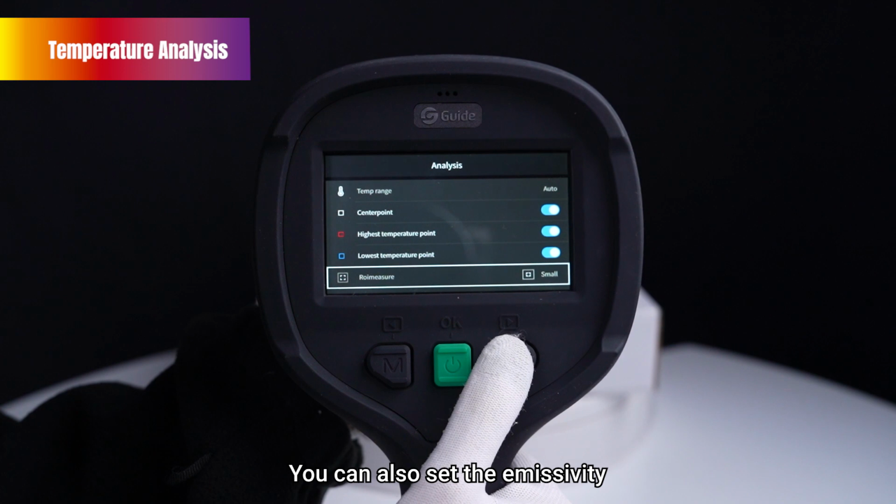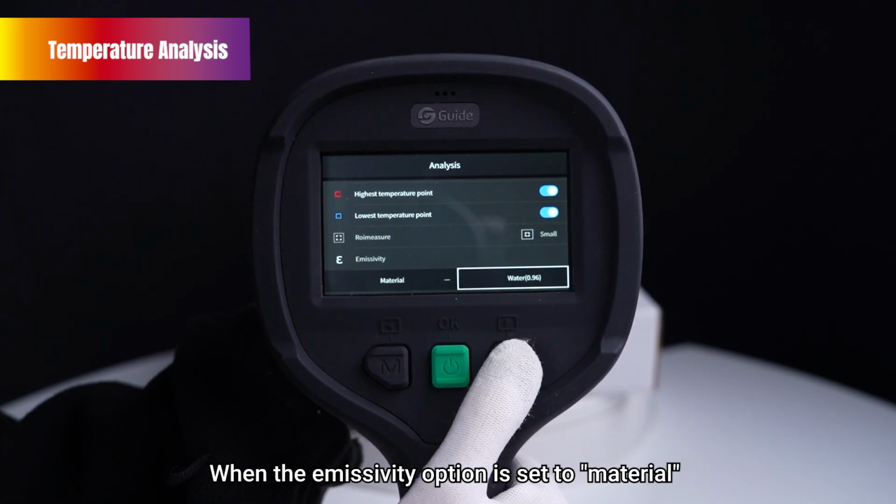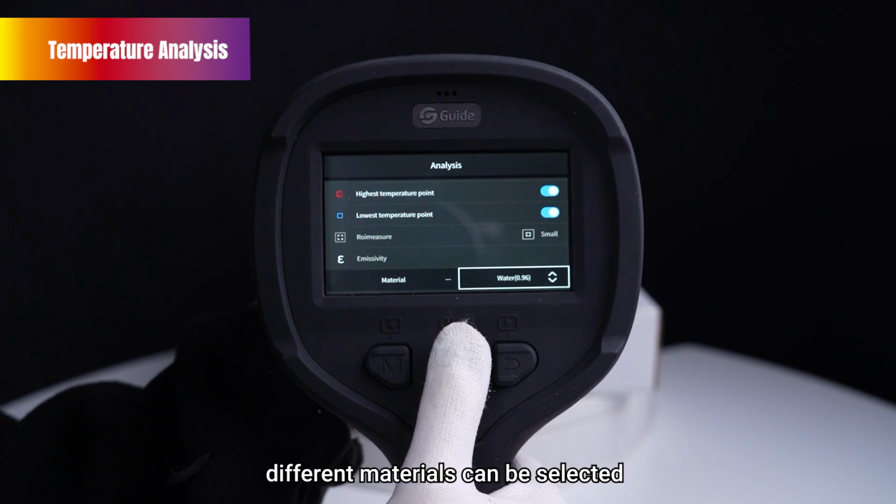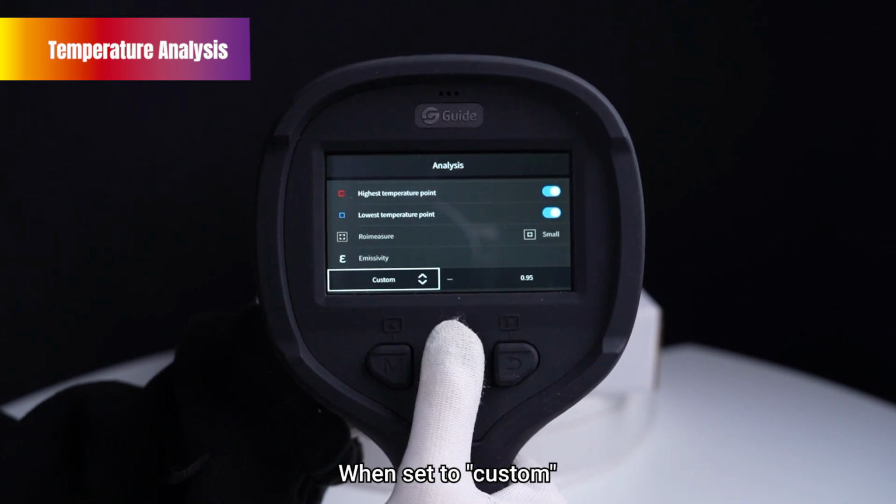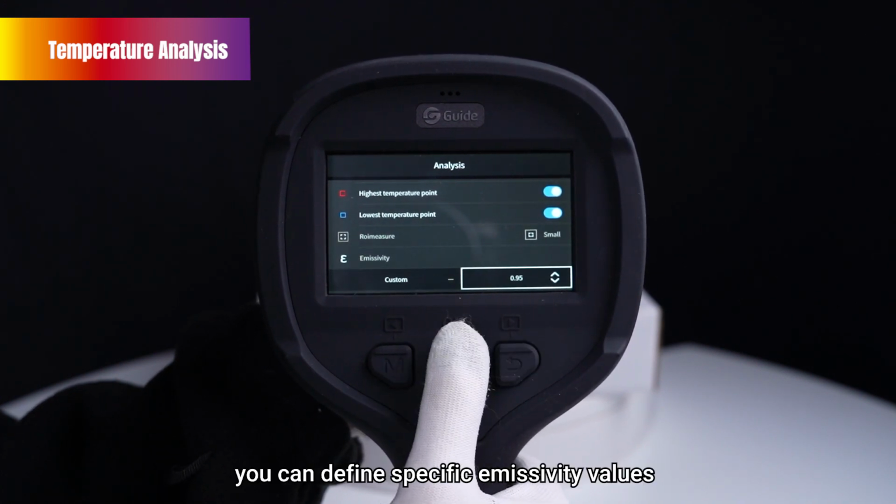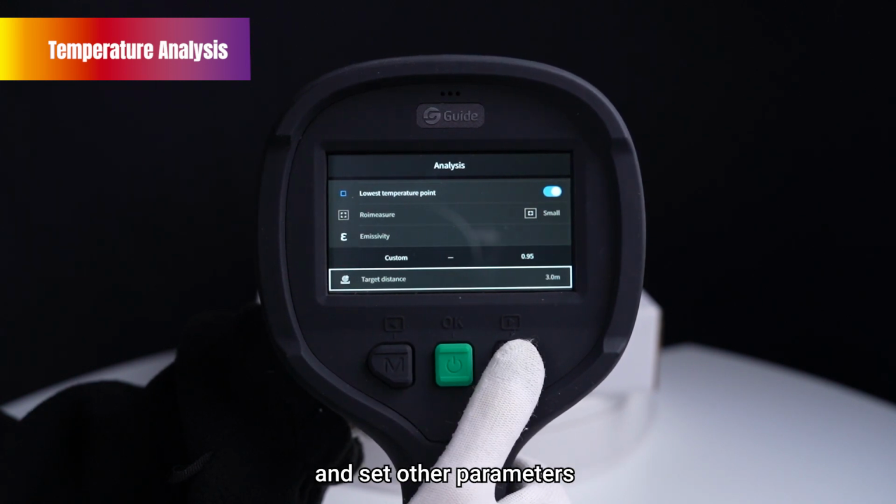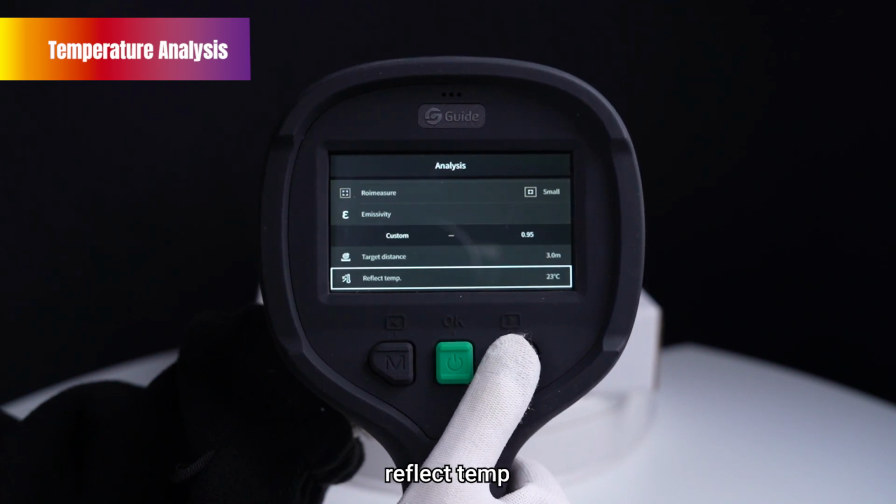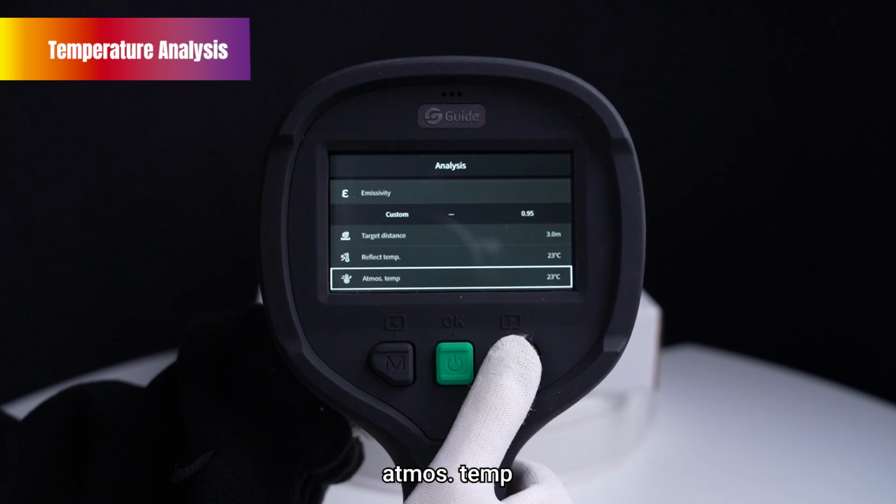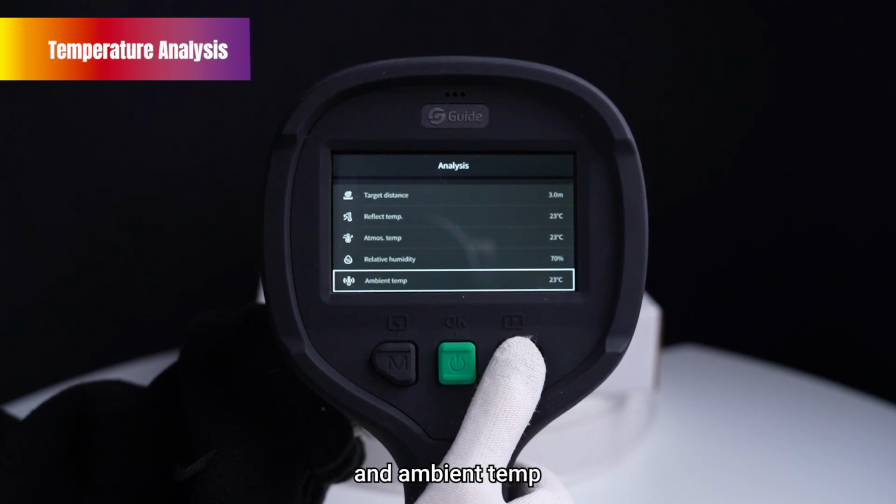You can also set the emissivity. When the emissivity option is set to material, different materials can be selected. On the right, when set to custom, you can define specific emissivity values and set other parameters, such as target distance, reflect temp, atmos temp, relative humidity, and ambient temp.